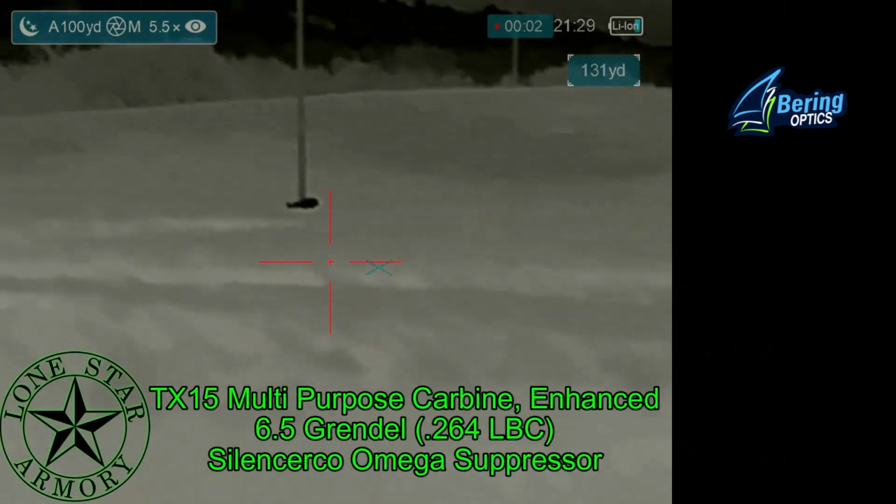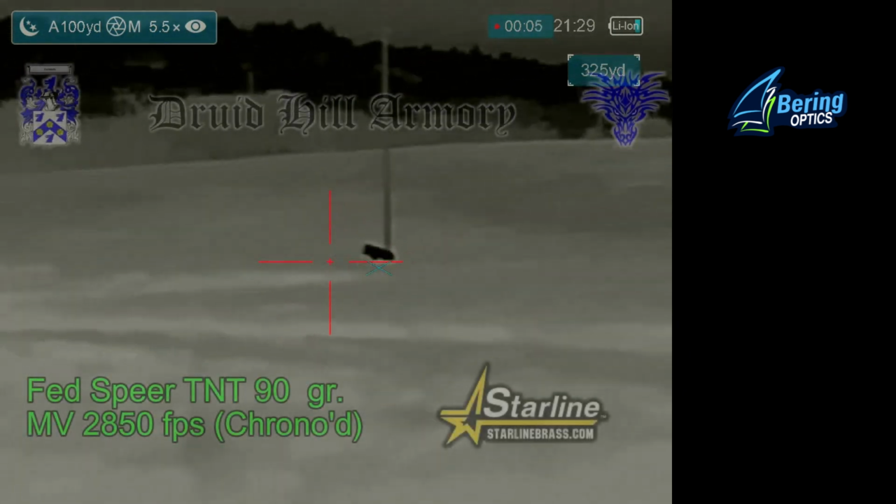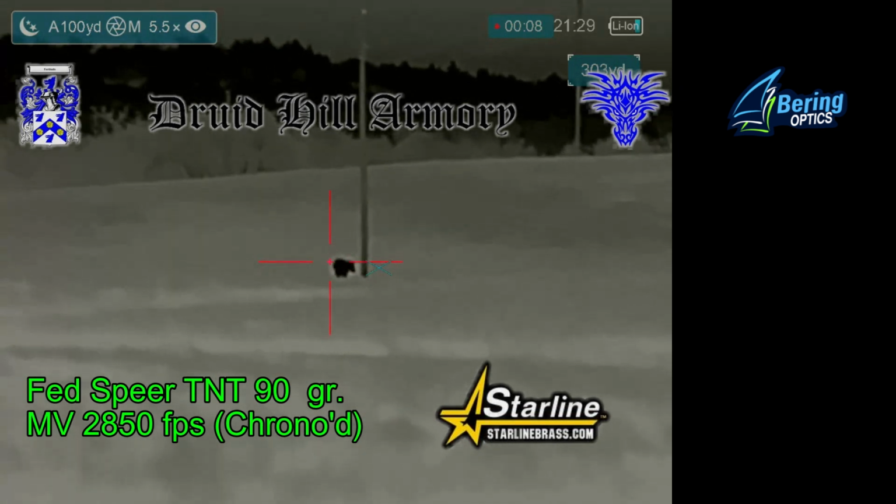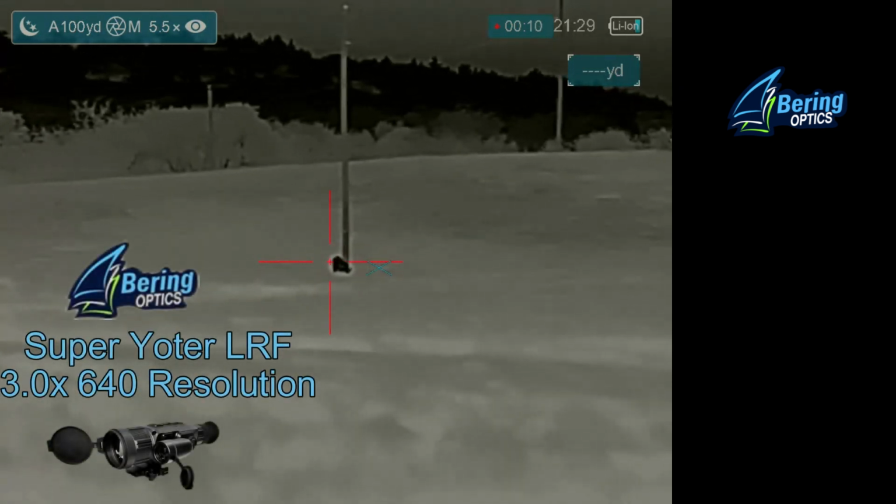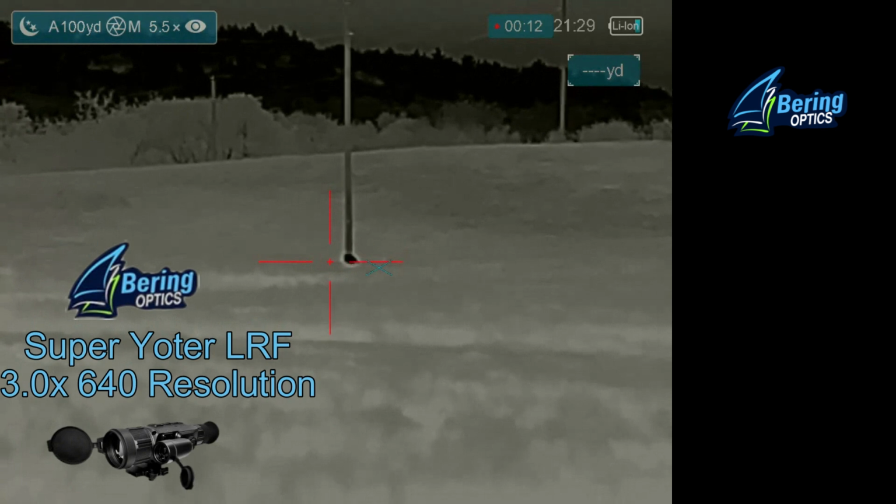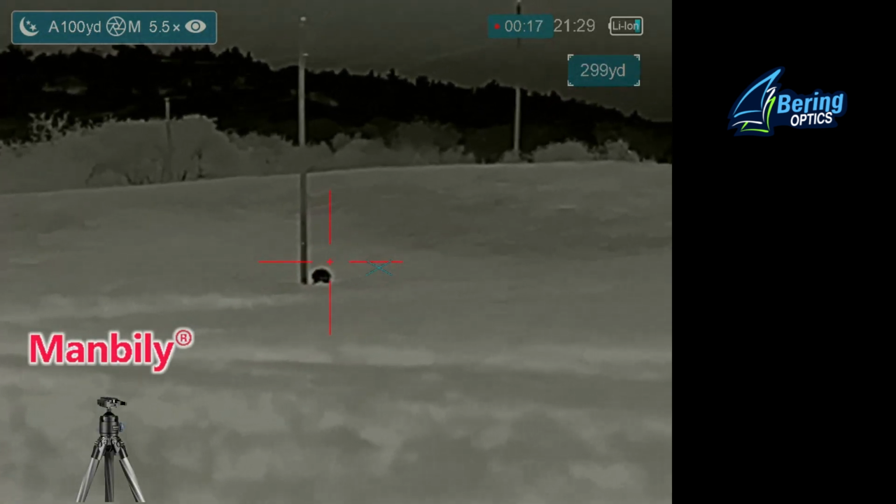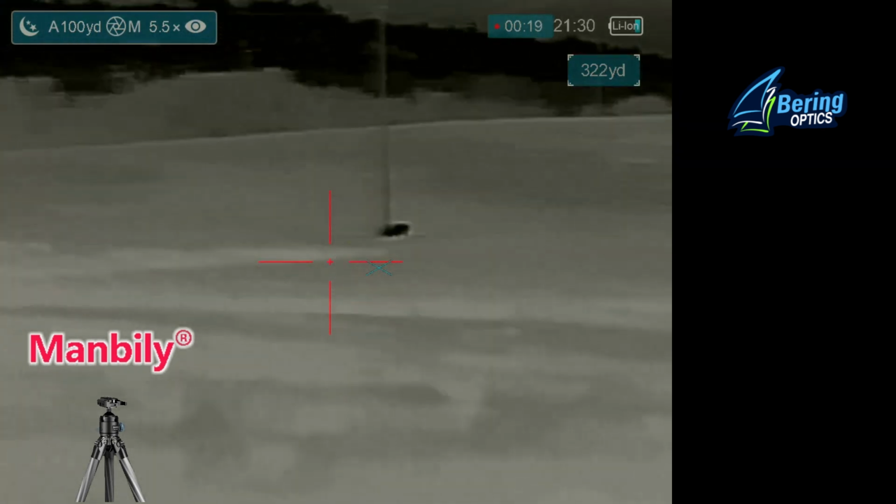Finally, the cattle have calmed, and I'm going to be shooting my Lone Star Armory TX-15 multi-purpose carbine enhanced. I'm going to be shooting TNT bullets loaded by Druid Hill Armory into Starline brass, and all my videos are going to be with a Bering Optics Super Hogster LRF. And everything's mounted on a man-belly tripod, which has done very well for me.